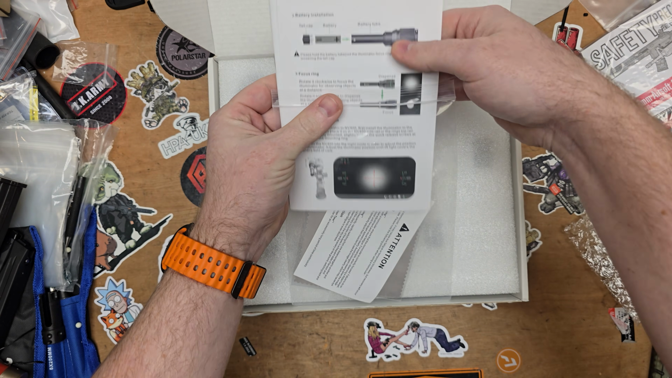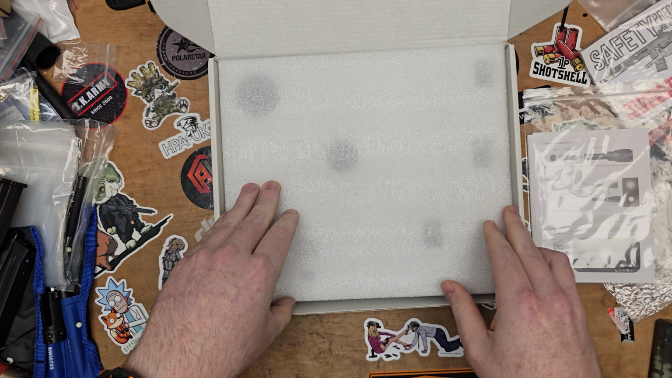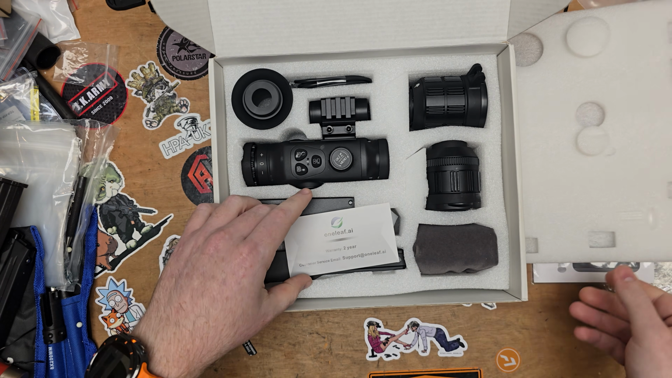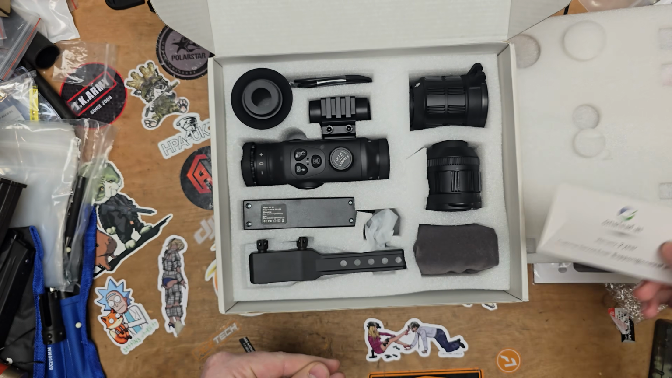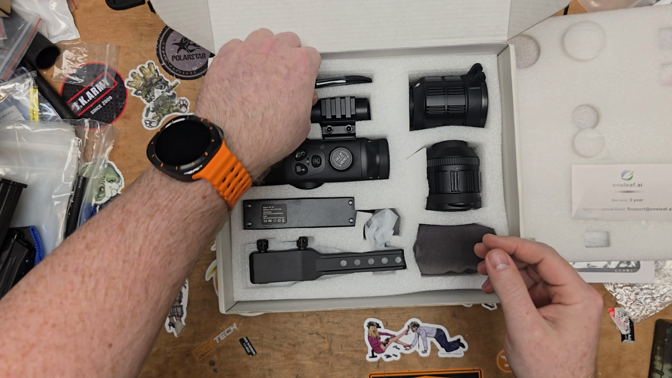So let's have a look at what came in the box. They do a couple of different versions of this scope. I'll have to remind myself how much these go for, and I'll put the value of these on screen. But here we go. A 2-year warranty on these, with a support email as well if you have any trouble with it. And here is everything that you get. There's a lot going on here.